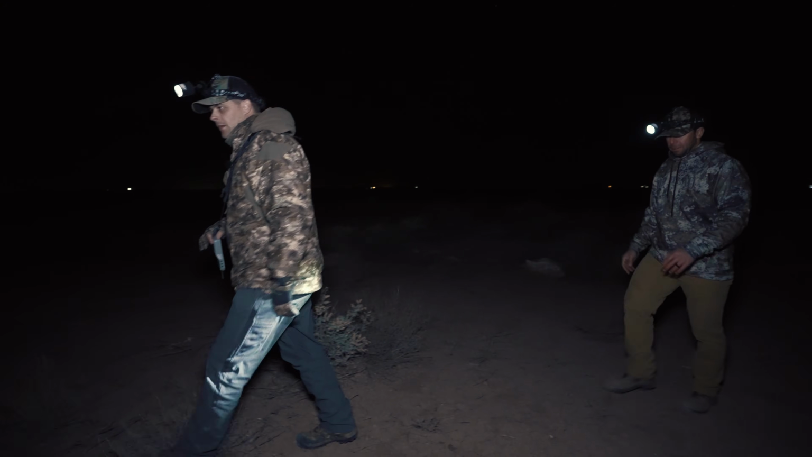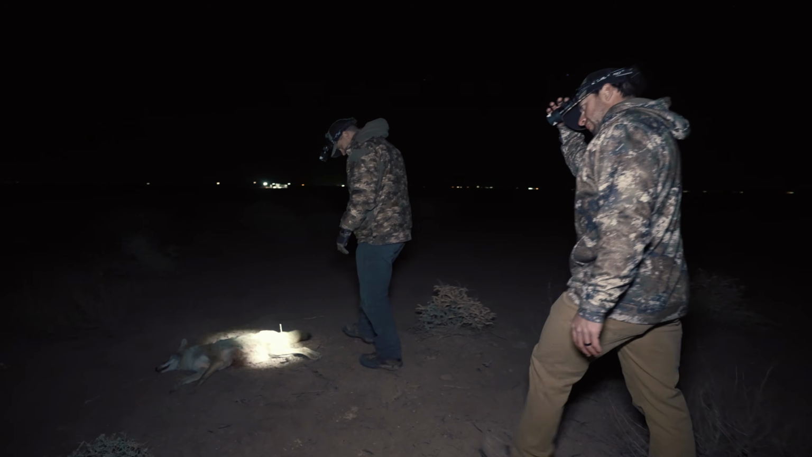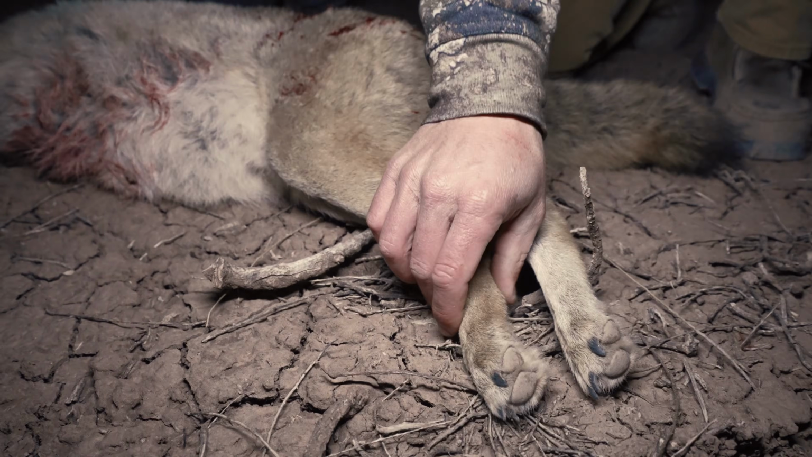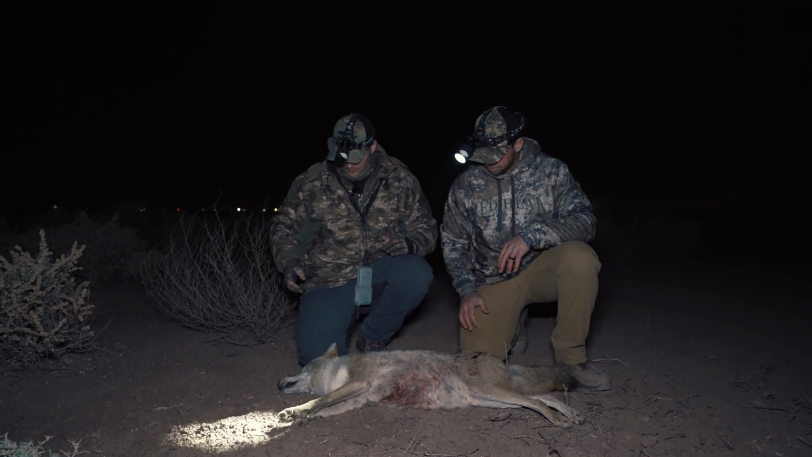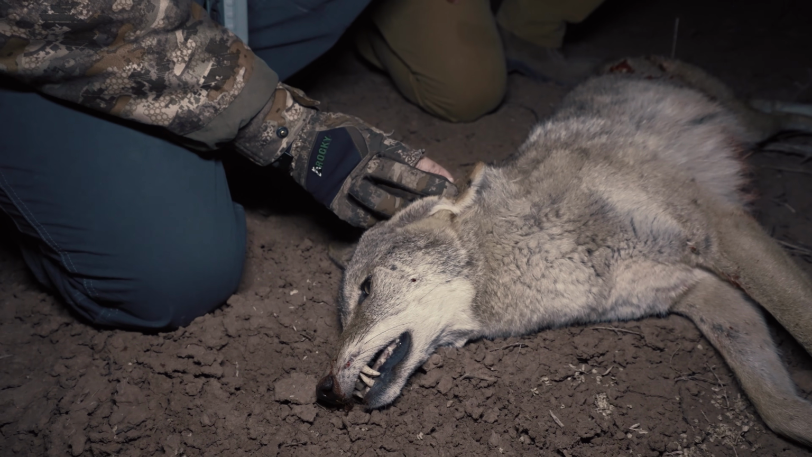Oh yeah, Matt. Another pretty big coyote. Finally. Yeah, pretty good size. Another male. He's got a little size to him. A little old too. The ears are all torn up. See that? Yeah. He's been around a minute.